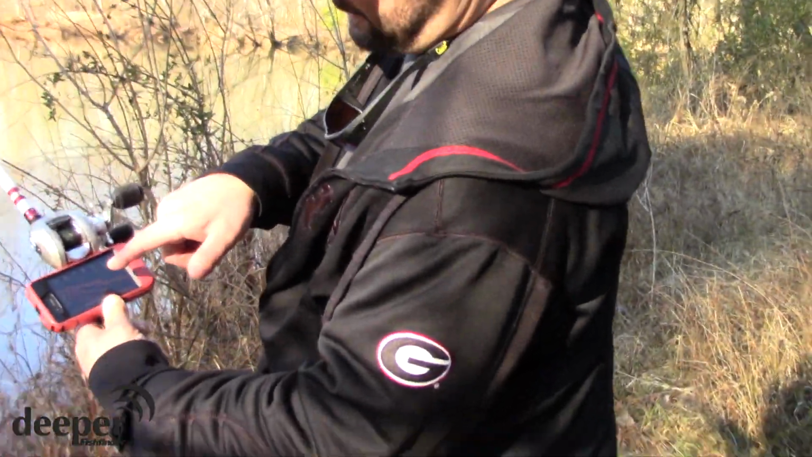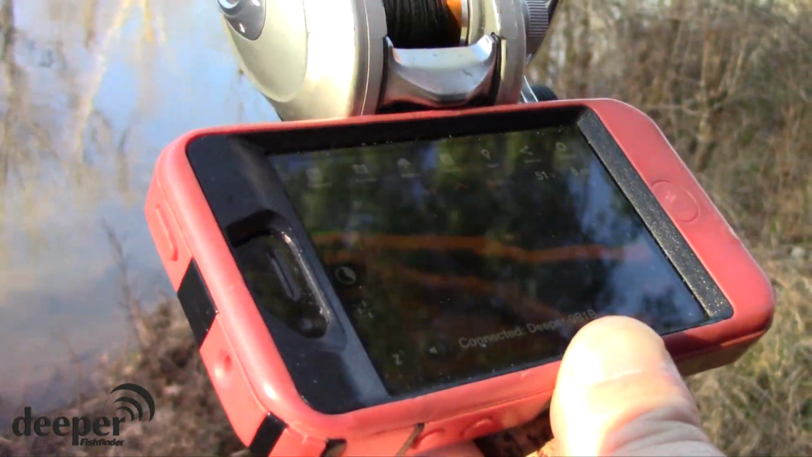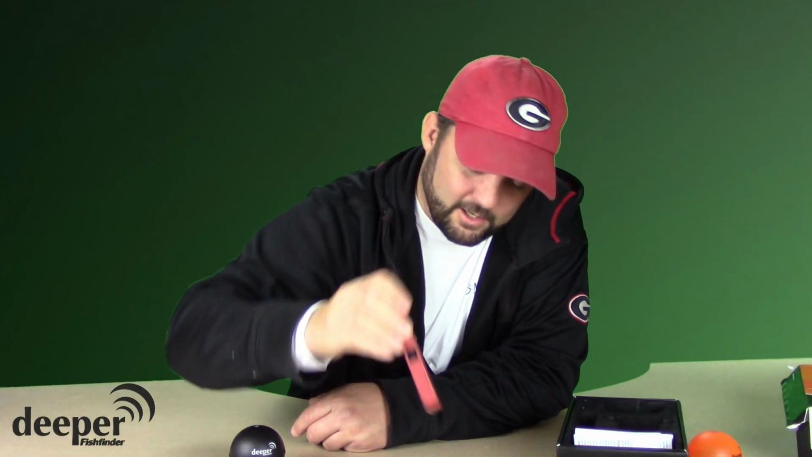What's really cool when you're using this from the bank is you'll be able to tell where that drop off is. Bass love to hang right on the edge of those drop offs, or they like to hang off the side of them. You'll know that when you're making that cast, it's about where the fish are going to be, and it gives you an idea of what to use. If the fish are sitting on the bottom like that one right there, I know I need to throw something like a jig or a Texas rig. Throw it all the way down to the bottom and let it sit there. It's just incredible. I love this thing.